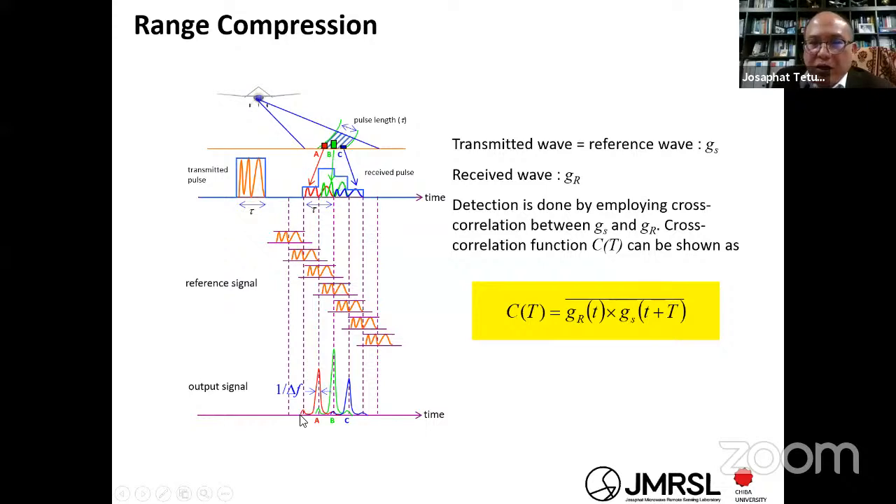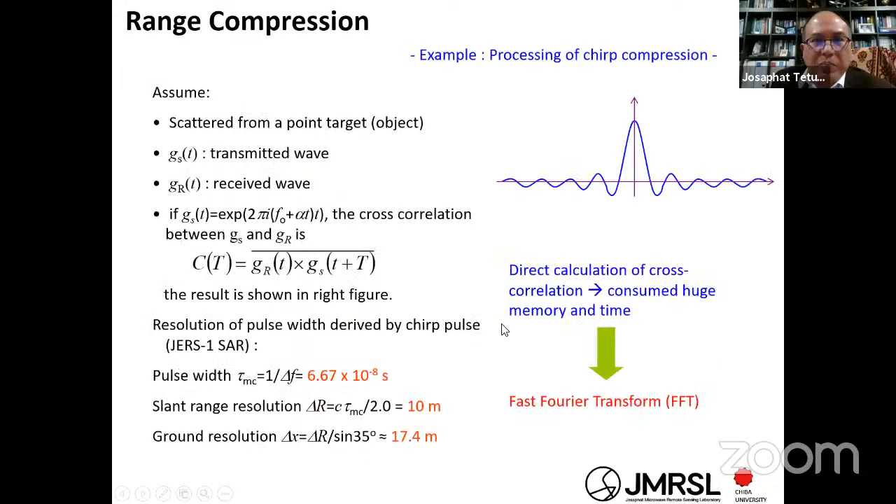We call it compression. Range compression and azimuth compression are basically from this technique. And then you can get this: the scattering is very clear, like this one.